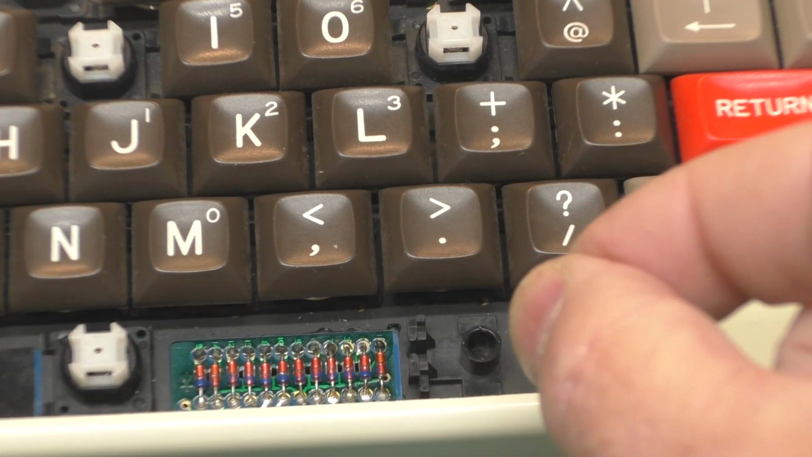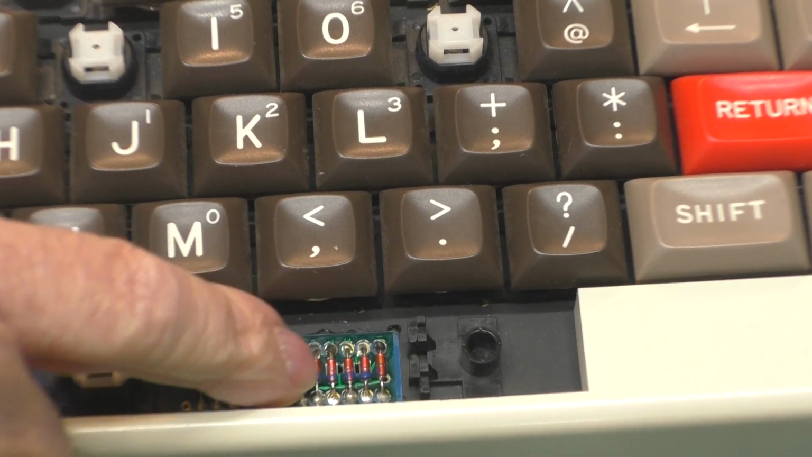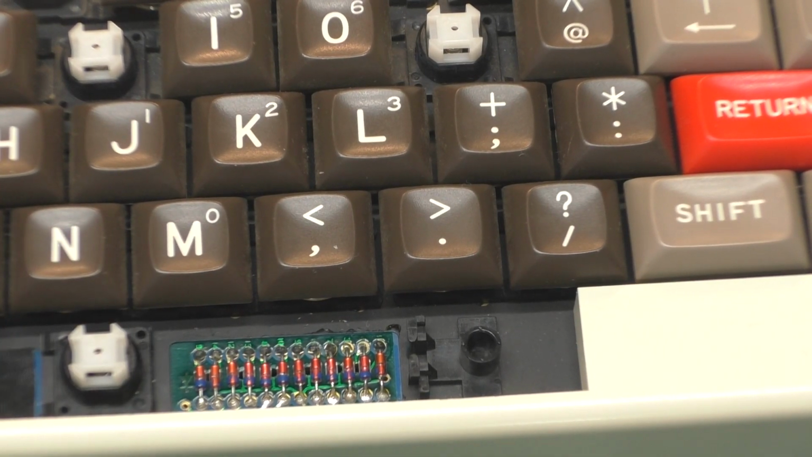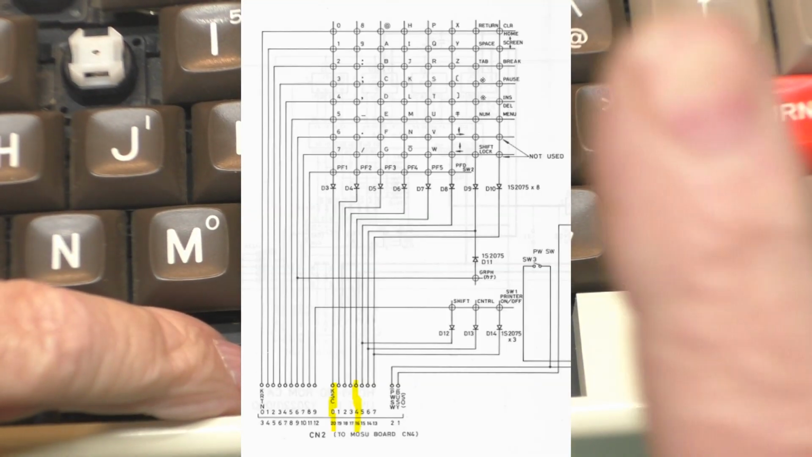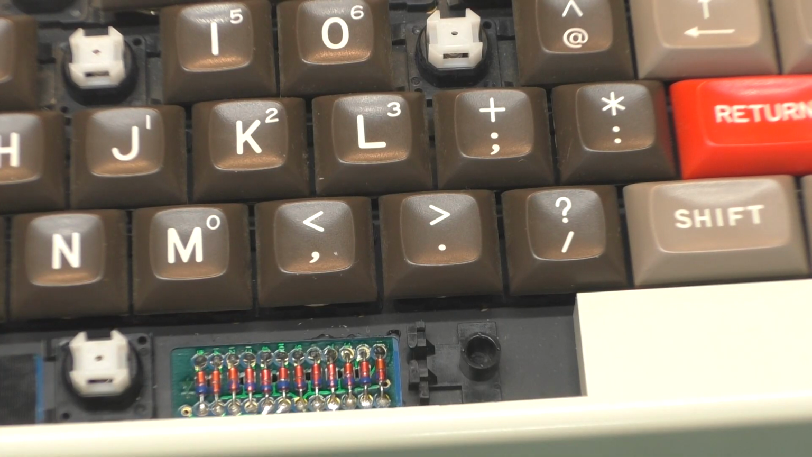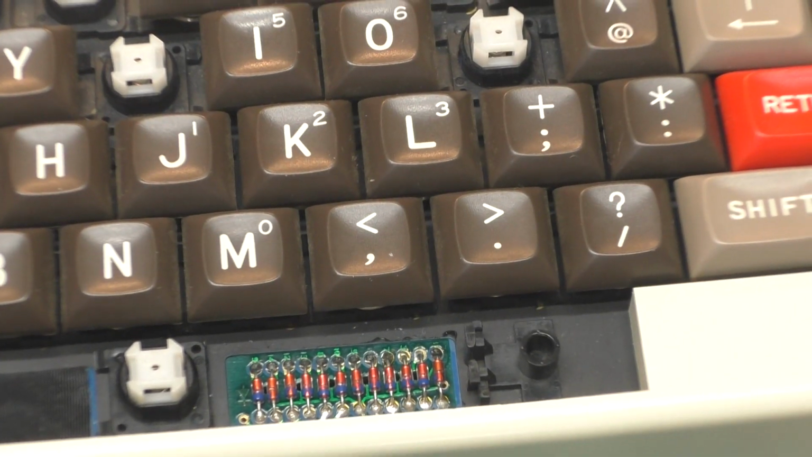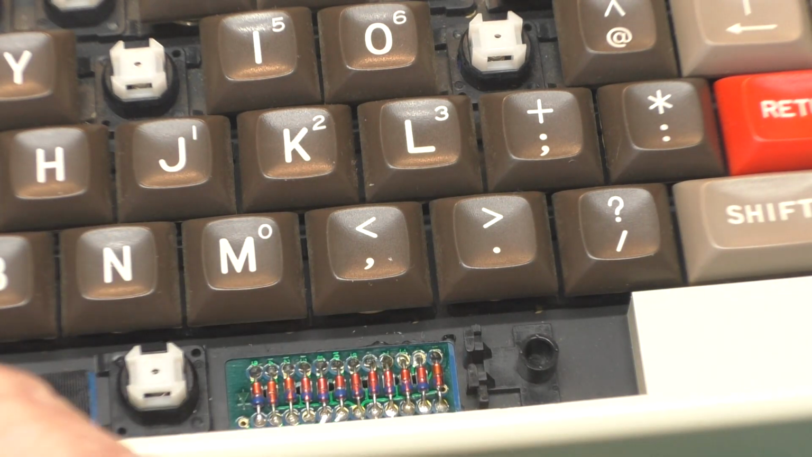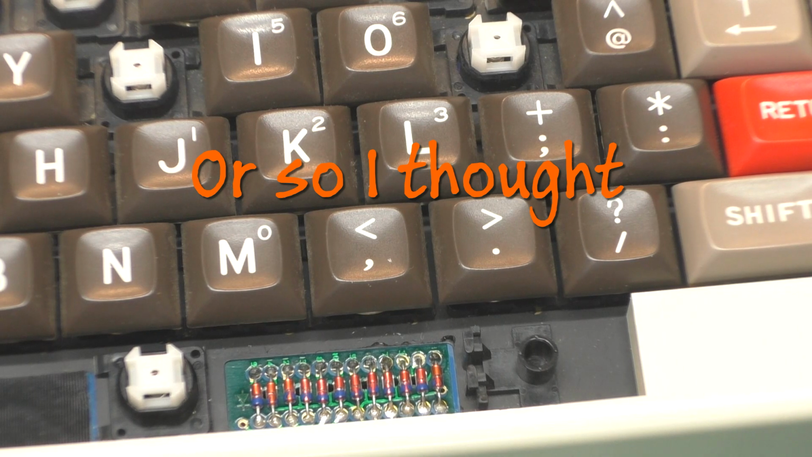I was able to jumper that with a wire, and that didn't make any difference. And all these diodes here are for the columns in the matrix, and I found there was a short between two of them. I'll pop up the schematic here to show where that's at. I lifted those two diodes, which meant that all the keys with the keycaps removed here wouldn't work. But that didn't solve the problem. There's still the short there, and so when it tries to scan the keyboard, it's getting back some key code that it doesn't understand, and it's confusing the scanning routine.